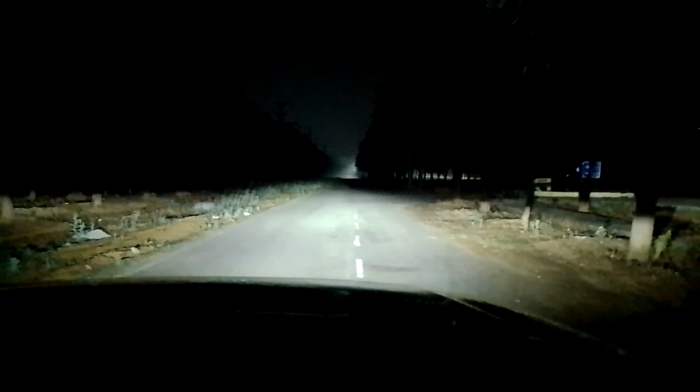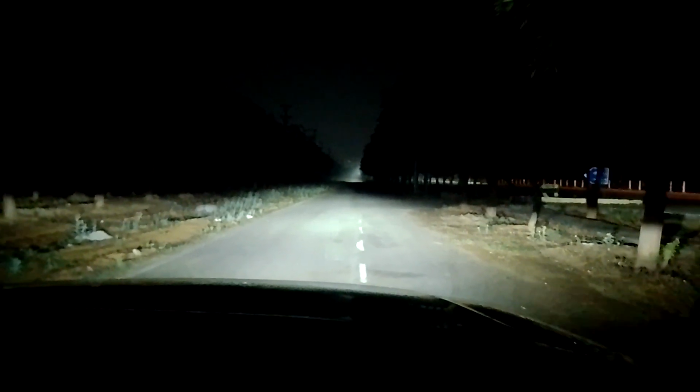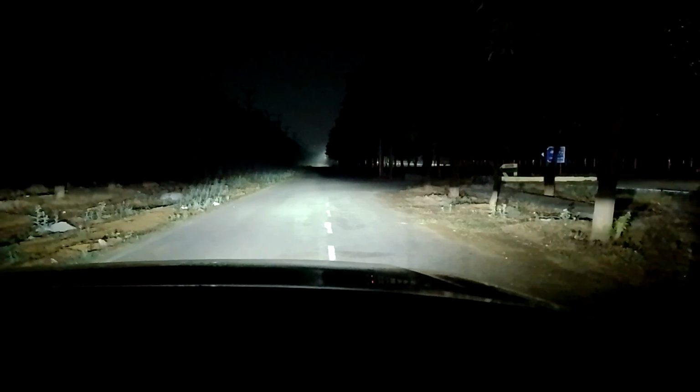Okay, now I'll show you something else as well. Now please focus on the right hand side there. Okay, I'm going to show you the cornering lamp function. So basically the fog lamps, again LEDs, they have the cornering function. In fact, I'll show you once from inside the car.